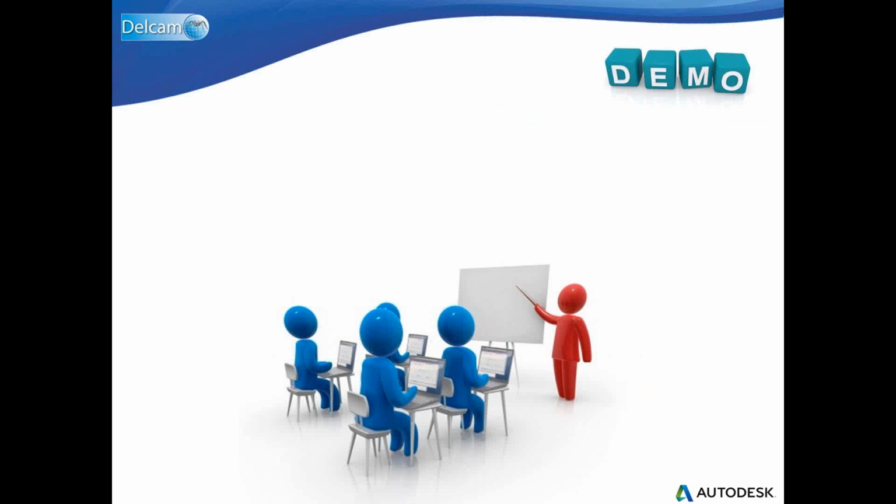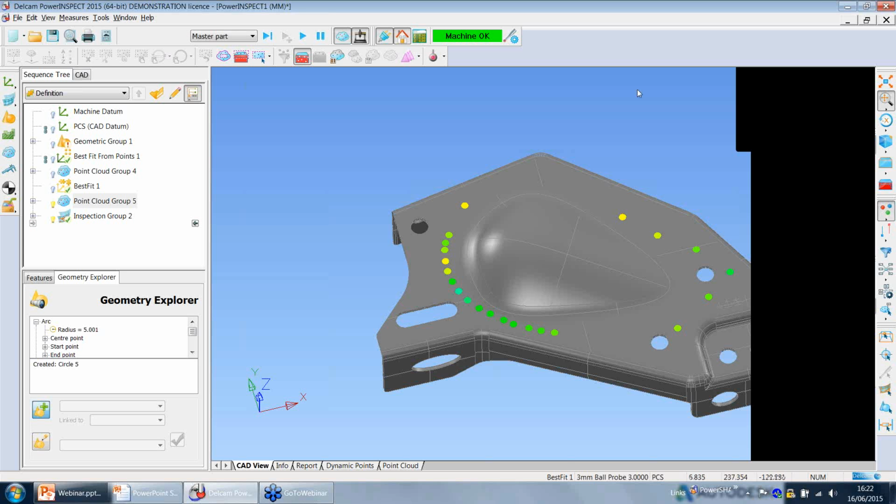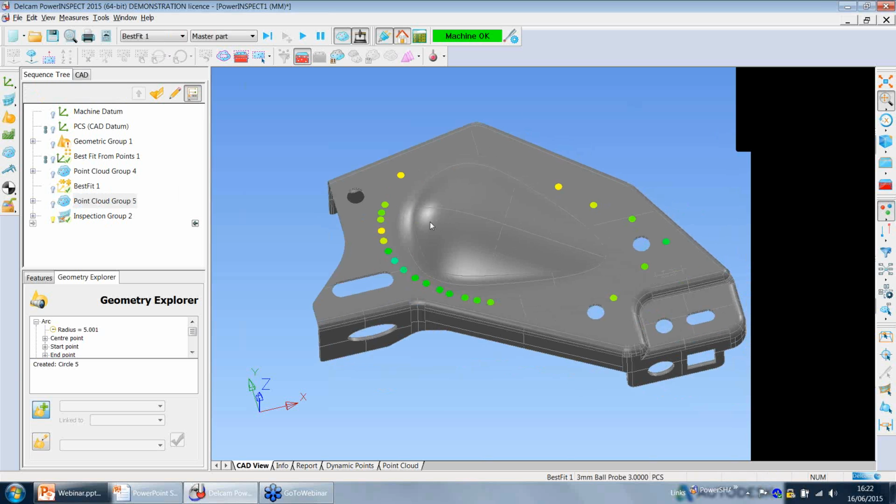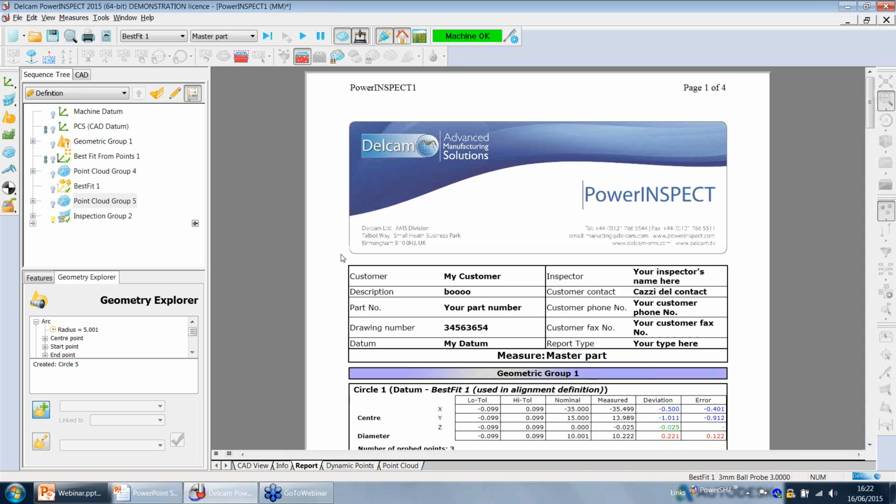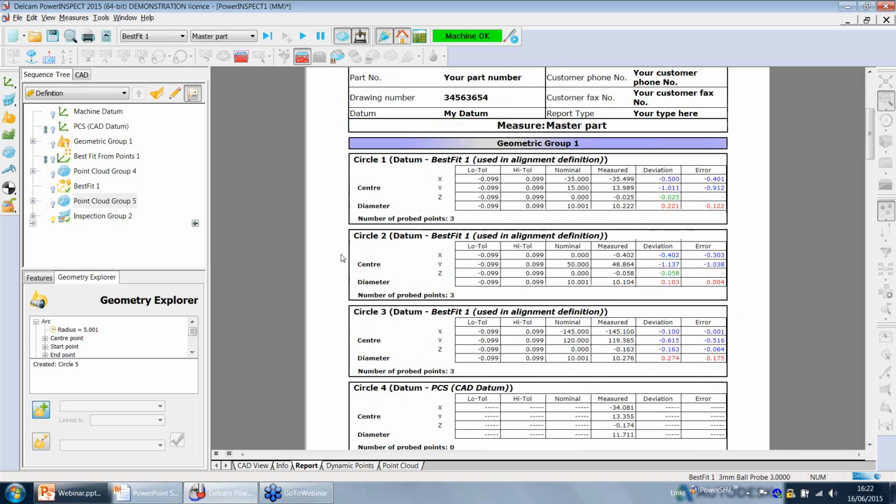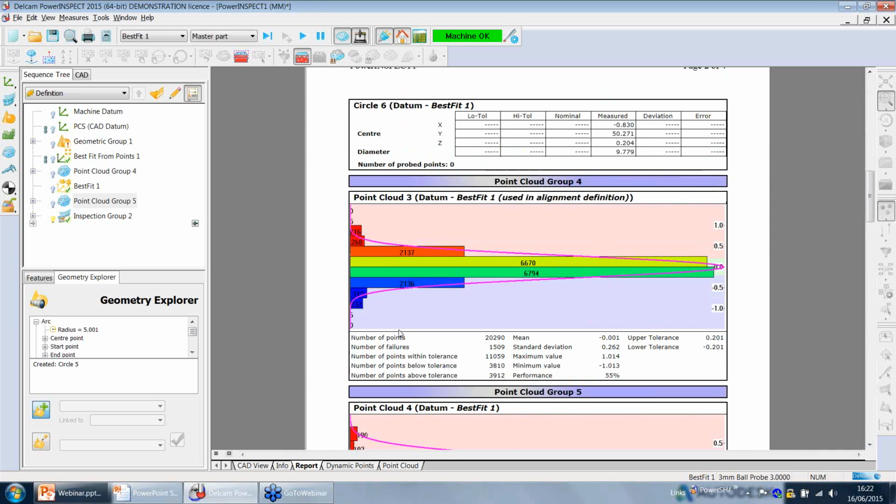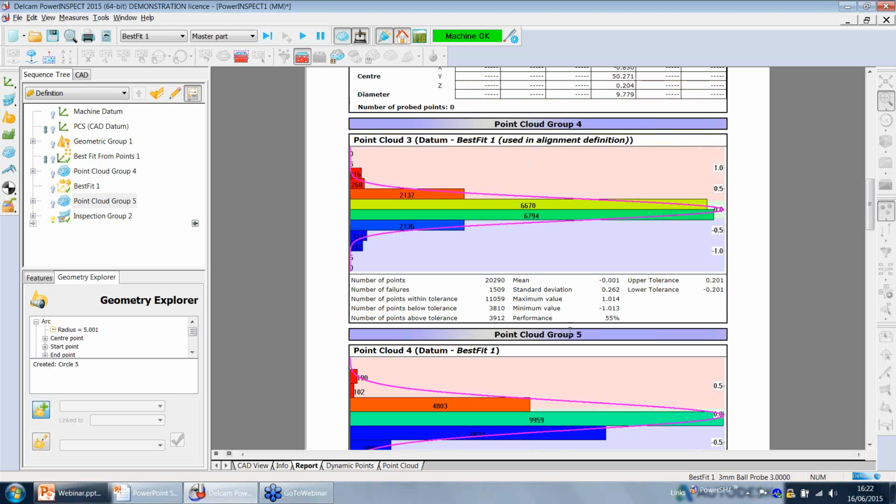Okay, now we will jump into PowerINSPECT, and I will show you how to do it in PowerINSPECT. For example, if I click on the report now, I have the geometric group, the point cloud with my graphics and the stats, of the point cloud 4 and the point cloud 5.